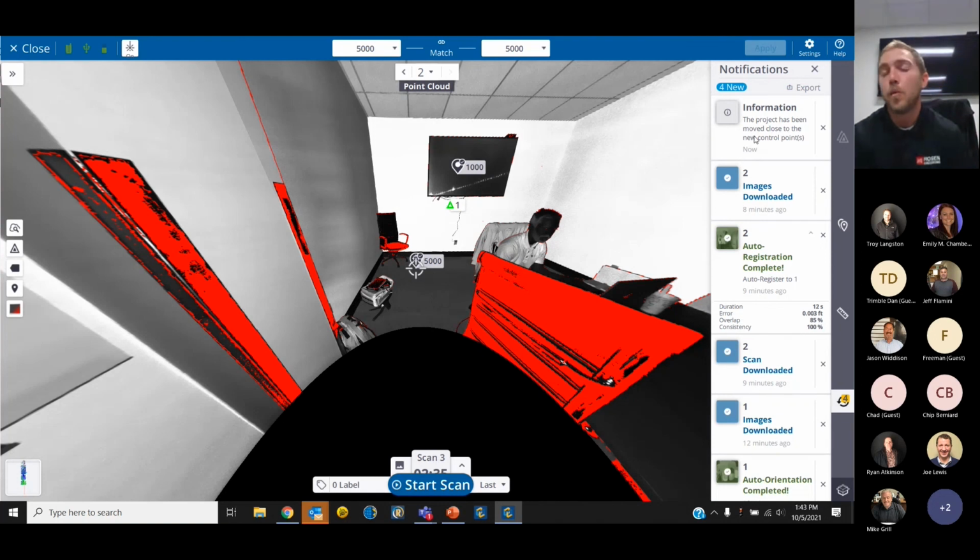Okay, so our project has been moved to that single control point. The only issue with the way I've done it is the fact that I don't have the others to account for tilt and direction and certain things like that. But really, this was more for understanding of how to get to that point.